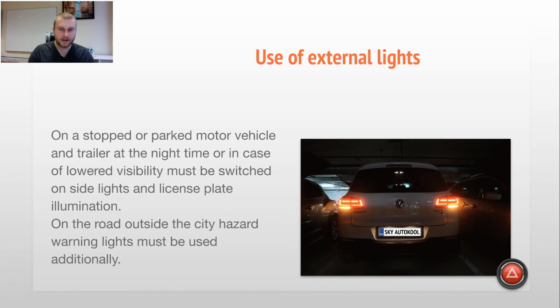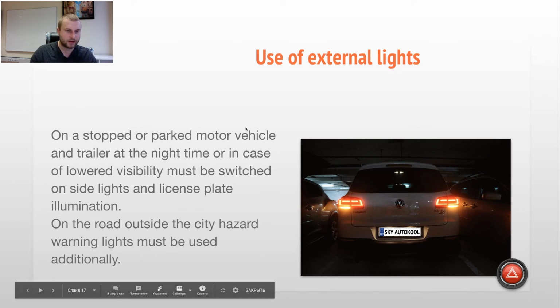So if we simplify the text, if we stop or park a motor vehicle with the trailer or without the trailer at nighttime or in case of low visibility, we have to switch on side lights so that other cars can see basically the sides of our car light, right? And license plate illumination in this case, right? So it doesn't matter in the city or out of the city, but also on the road outside the city, hazard warning lights must be used additionally.